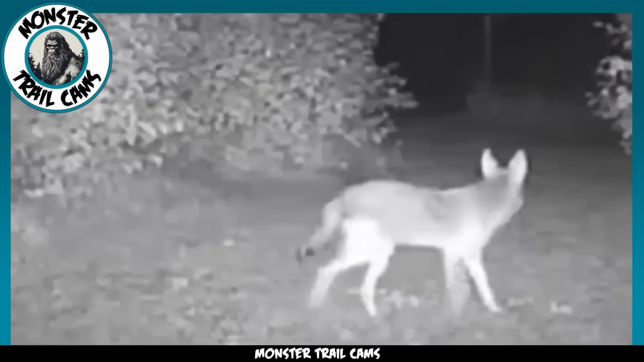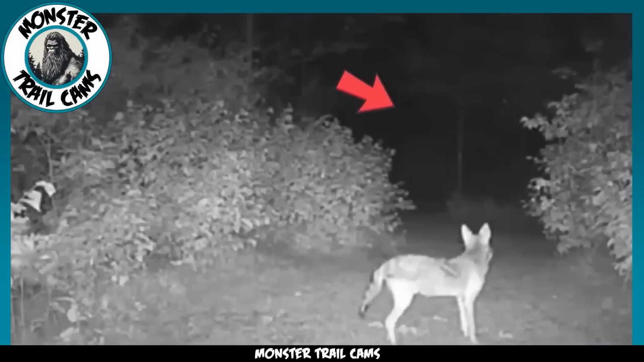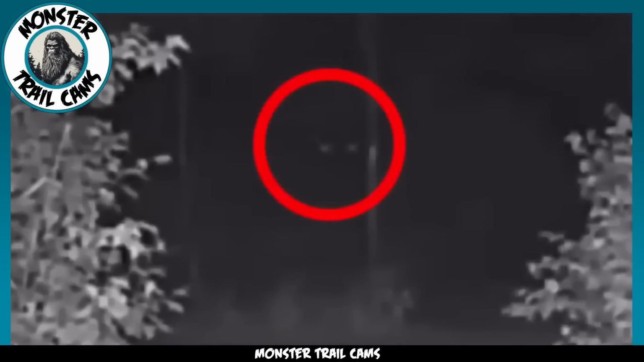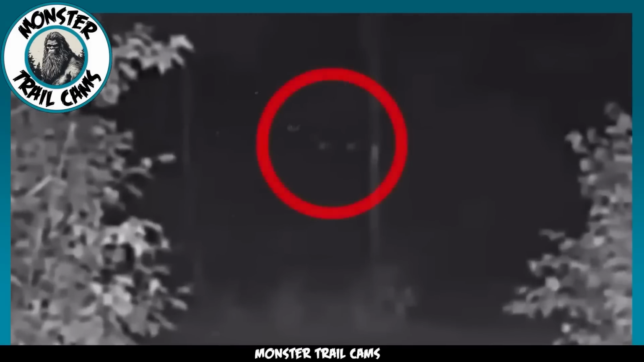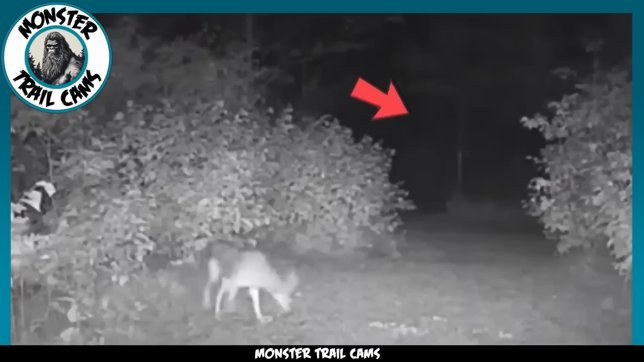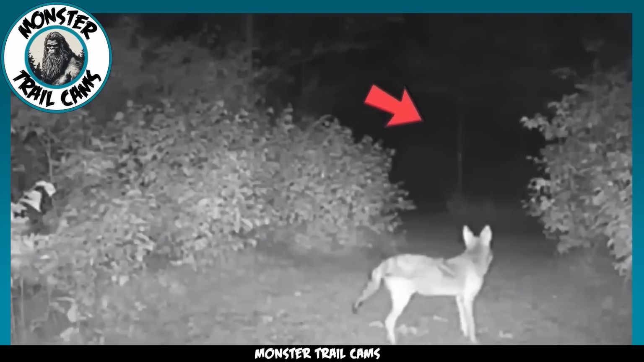Analyzing the footage closer, we notice that the mysterious observer appears much larger than our young coyote, suggesting a substantial height difference. Alternatively, it's conceivable that this entity might be perched upon a tree branch or standing on higher ground, peering down onto the unfolding scene. Regrettably, the camera footage doesn't provide enough clarity to definitively ascertain the identity of this enigmatic being, leaving us with only speculation to fill in the blanks.